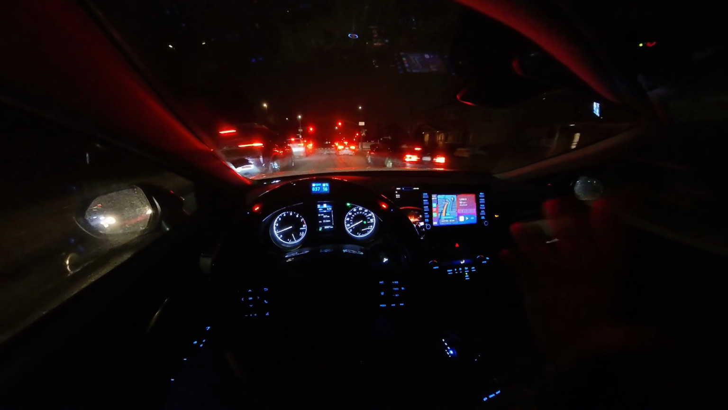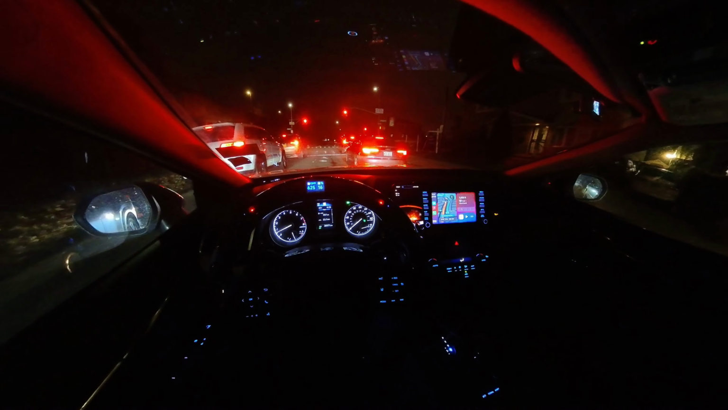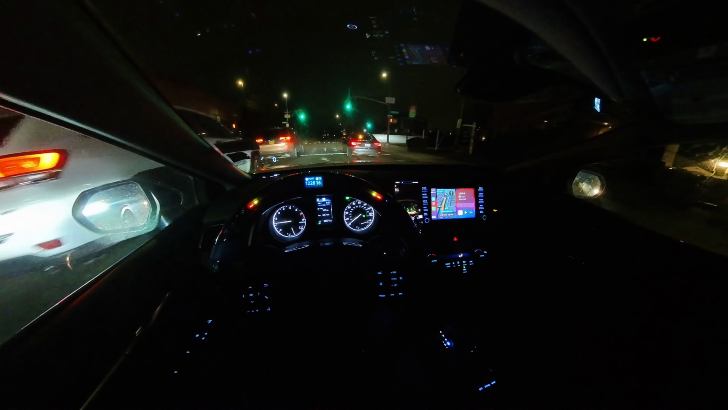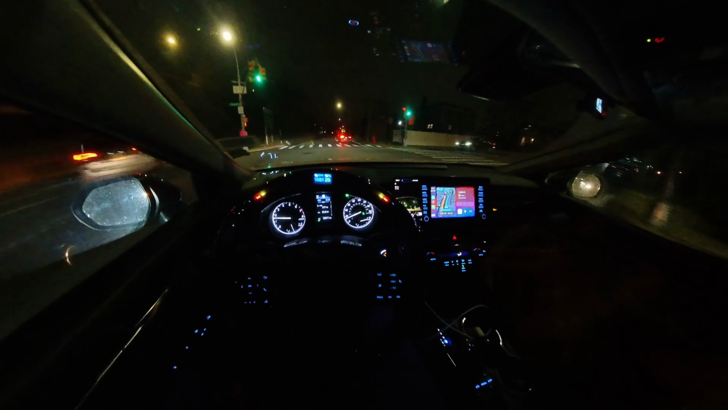And for those of you that are new to the channel, this is a 2022 Toyota Camry SE, which is the base model above the LE. This car is nothing too crazy, nothing like that at all. And we're just gonna showcase our journey.